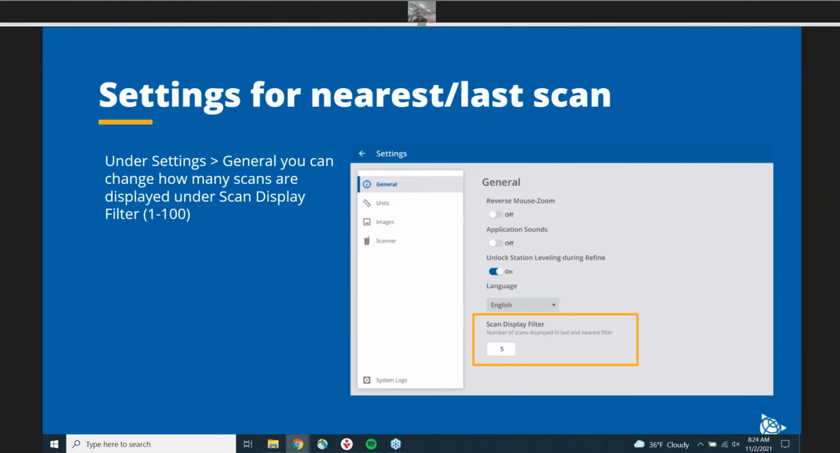I mentioned this is by default set to 5, but you can set it anywhere between 1 and 100. It's very important to know this. If you do find an area where you may need to go back and add another scan for overlap, or if the registration just doesn't fit quite right, you can go here and help navigate, based on how much you want to see, to get either a more holistic view or a more narrowed view based on what's going on.